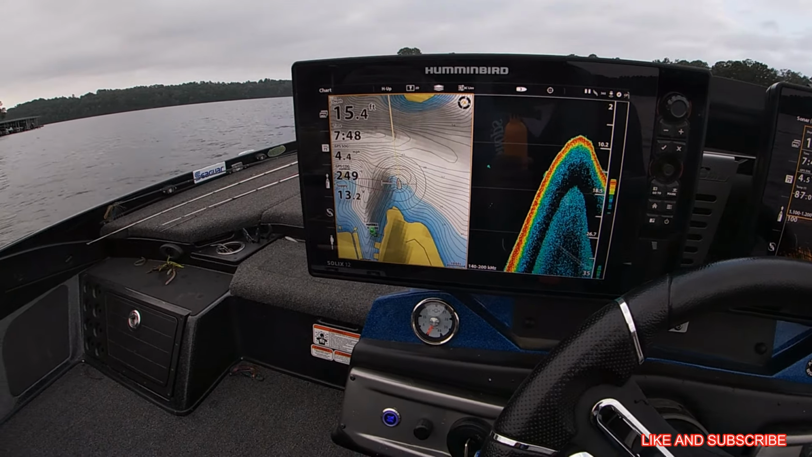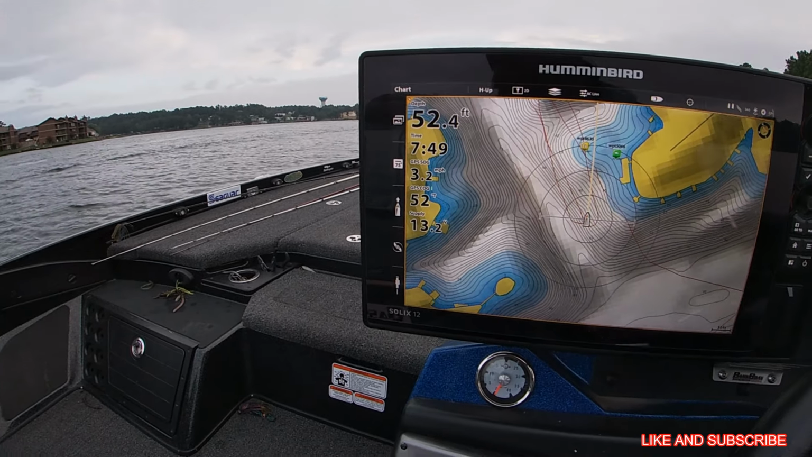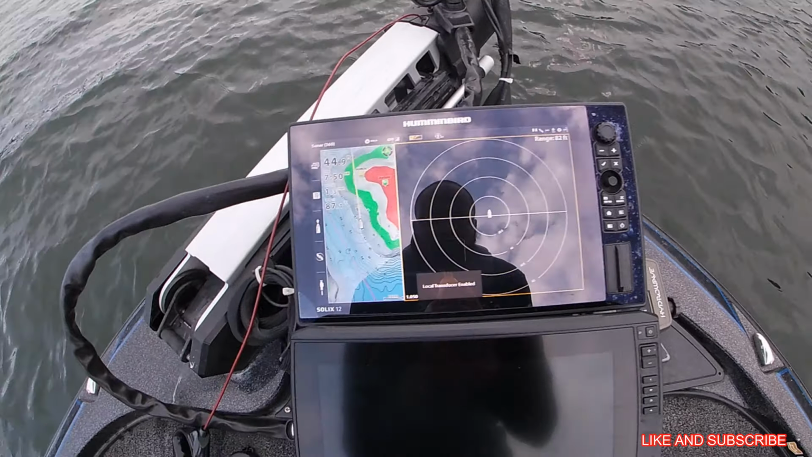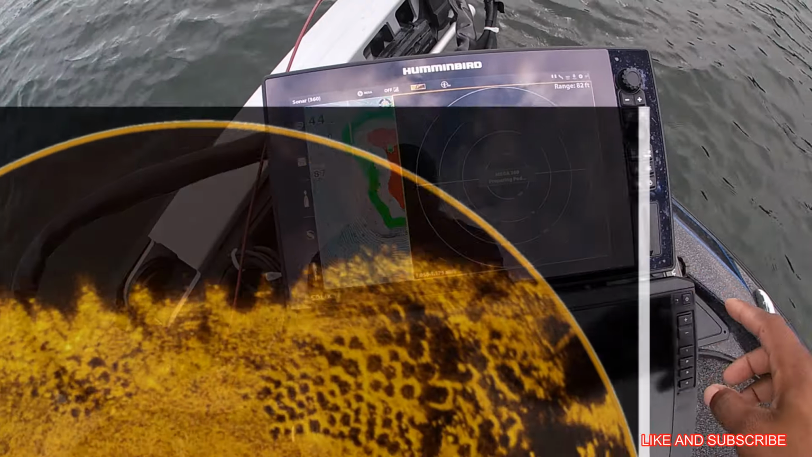So I get the boat turned around. I kill the engine, and I jump to the front deck where I have the Garmin and also the Humminbird mega down imaging. On it I have the Lake Master chip pulled up, and also a Mega 360.